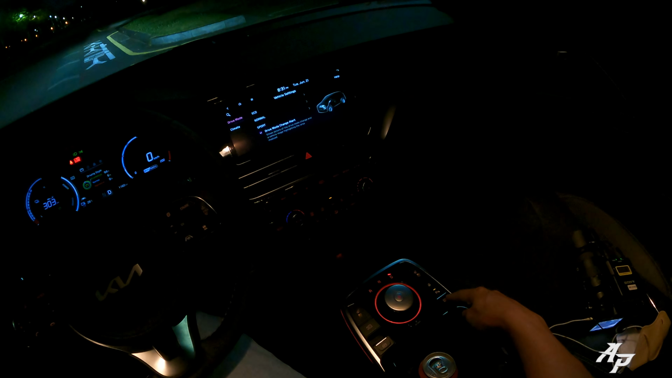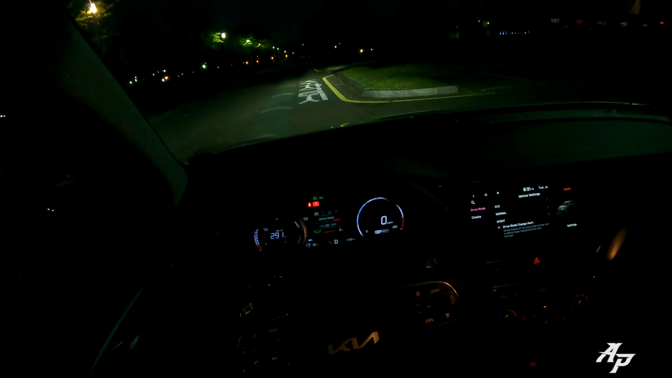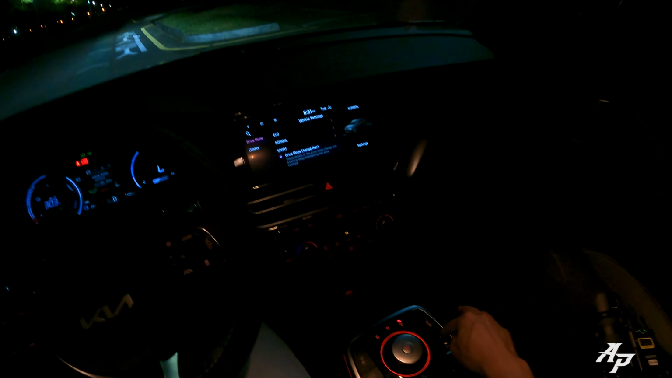We also have 3-stage heated and ventilated seats, auto hold, electric parking. You can release it right there. Drive mode electric can go from Eco, Normal, Sports, and Eco Plus, which will even kill the AC and everything. So I just go normal. Okay, also heated steering wheel. So yeah, it's a pretty nice car.